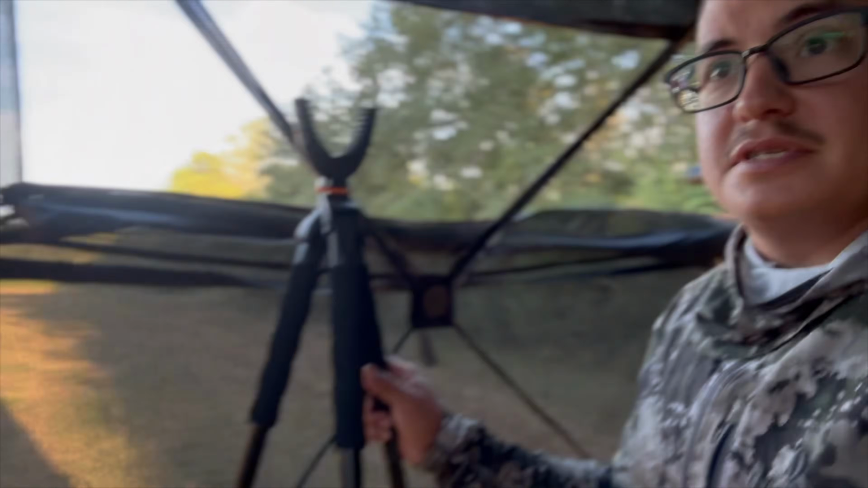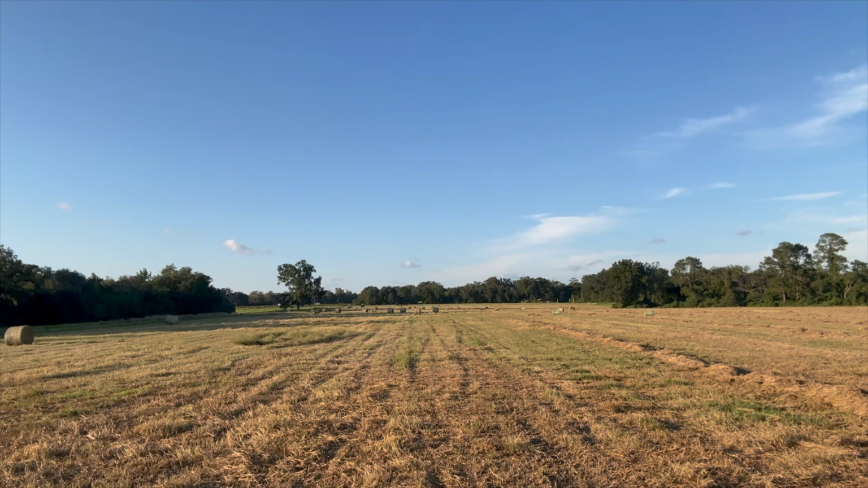Nate's right here, set up his stuff. He's actually on his way. He's walking back because he forgot his chair. I told him he forgot it, but he thought he brought it, but I guess he didn't.